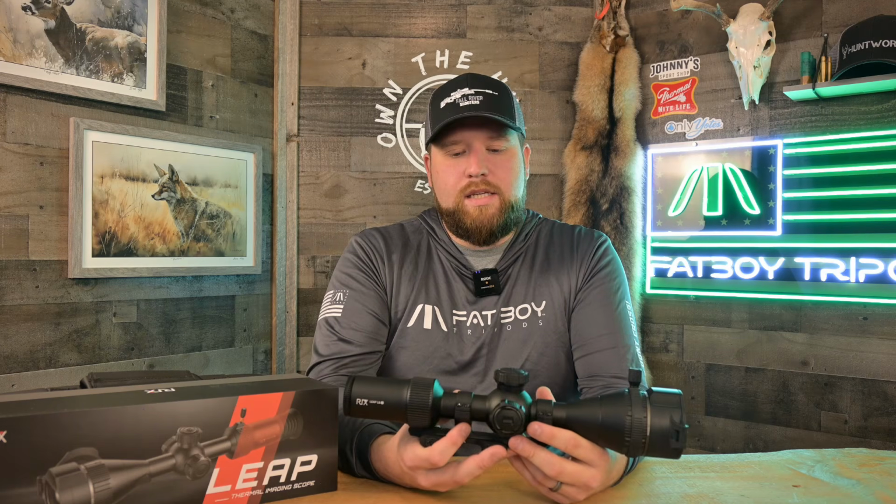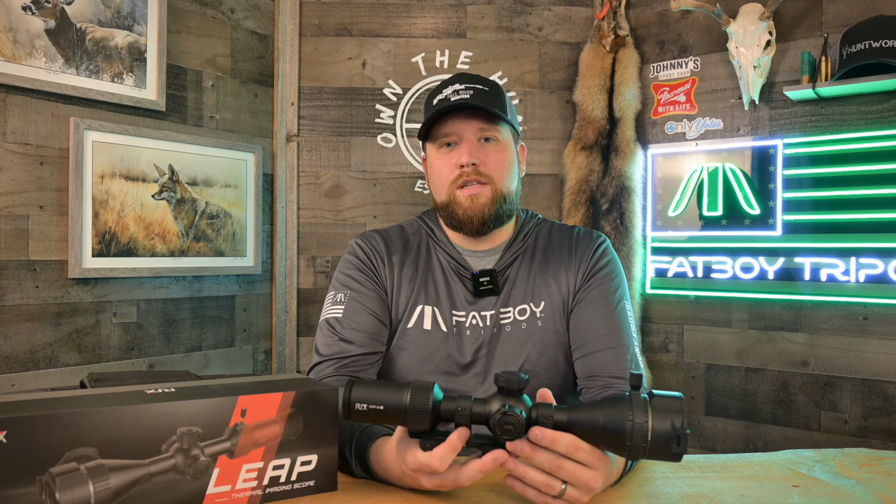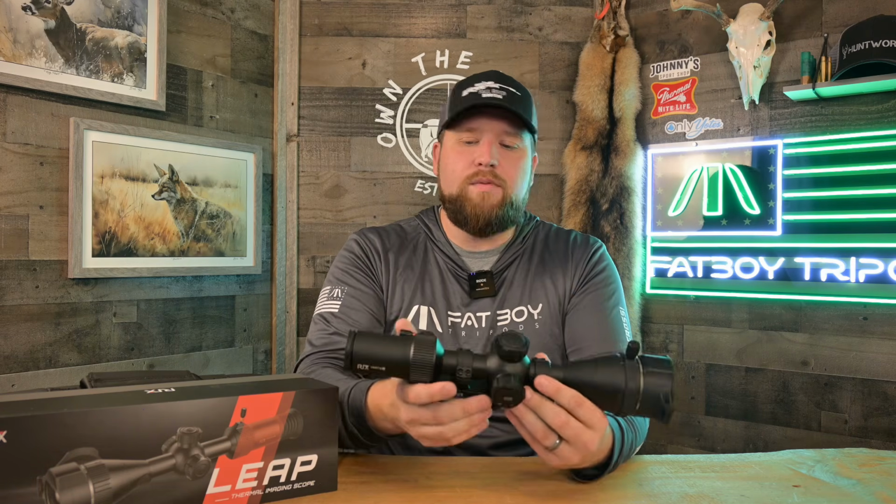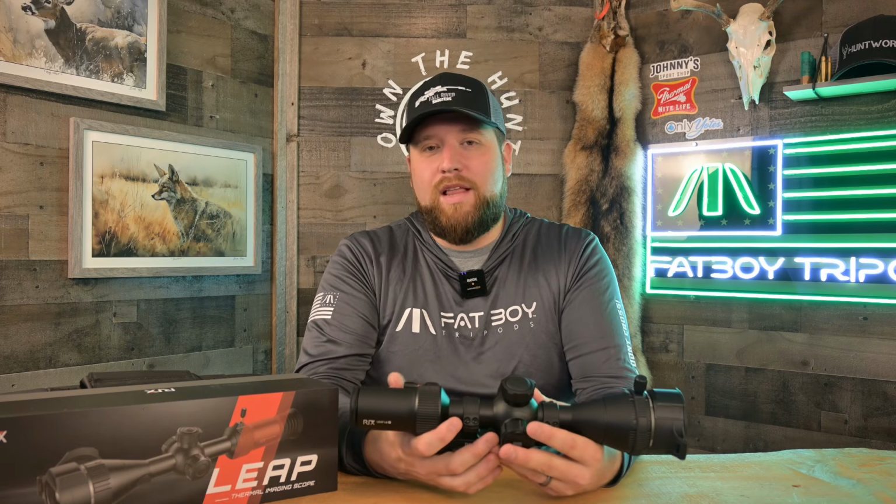Once you figure it out, it is logical, it makes sense, but I don't like it. It's not easy, it's not intuitive, and when you first start using this thermal scope and you get into places where you need to zero the scope and really manipulate settings, it's kind of frustrating because you're over here, then you're up here, then you're over here, then you're back to here. So it's all over the place. I don't really like the menu navigation. Haven't really liked it since day one.